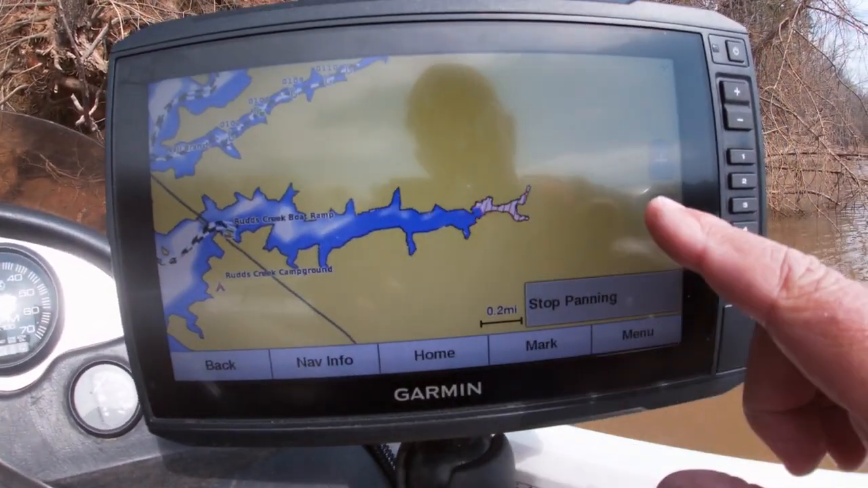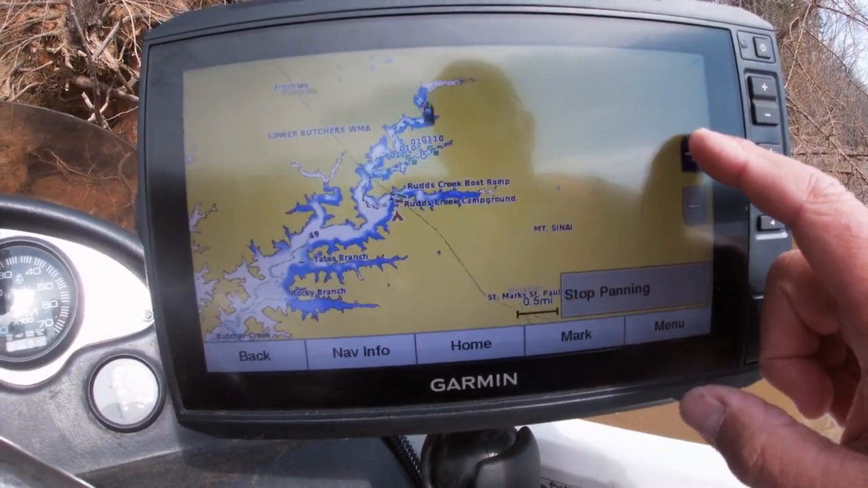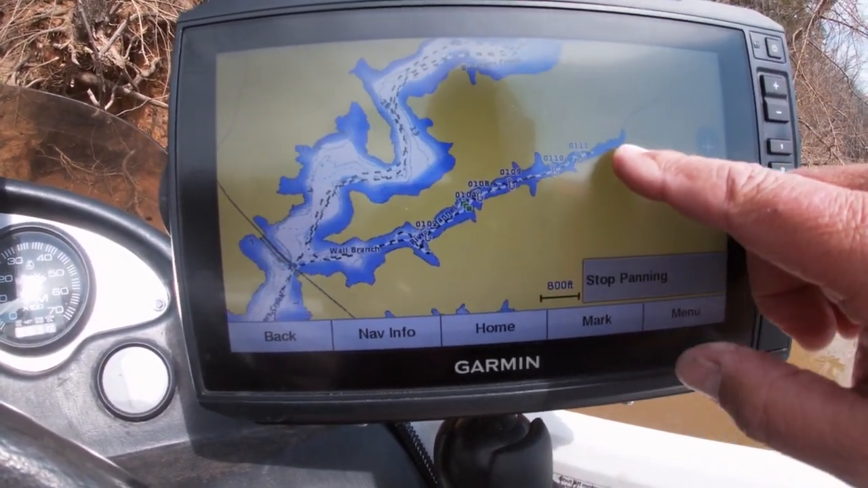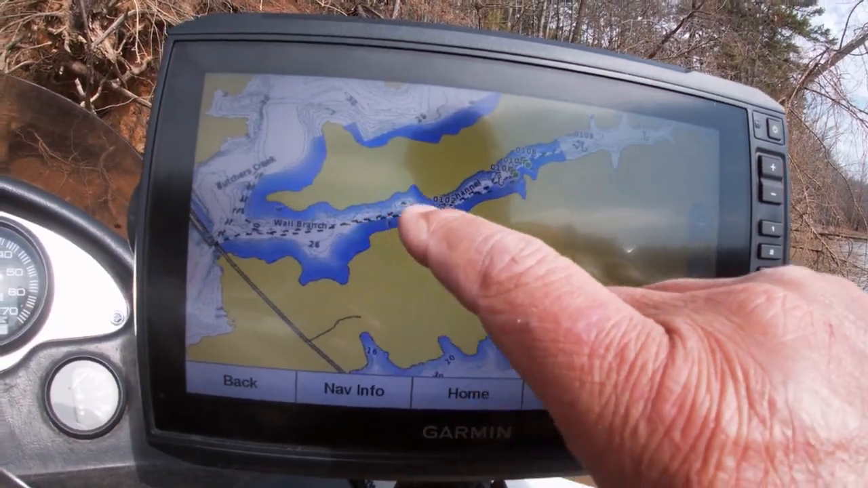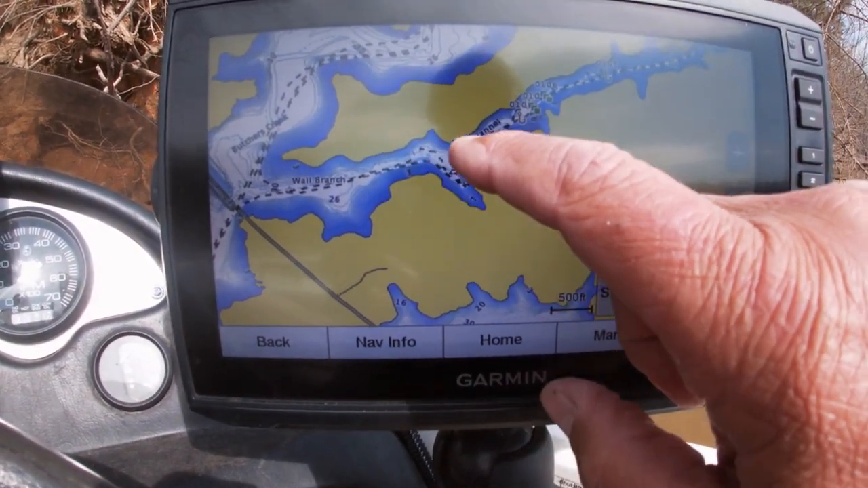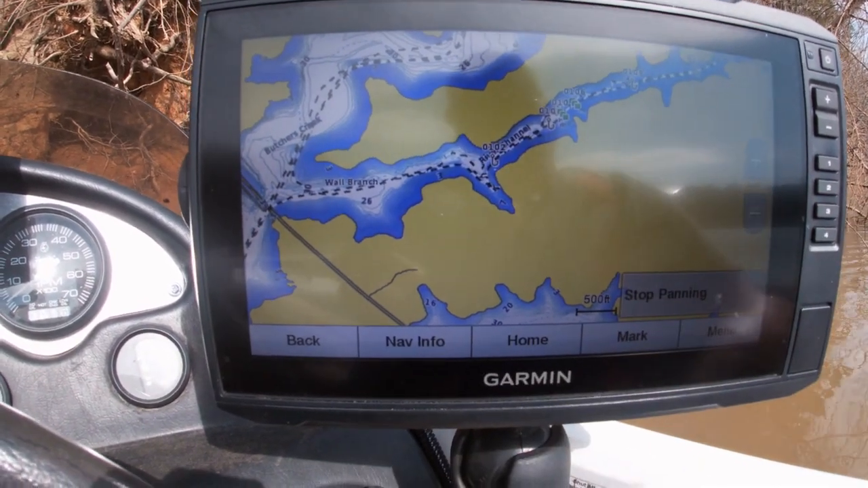Now, I haven't been up here and marked any fish. I'm assuming that there's probably still two patterns to fish, and I'll show you some of these patterns. I know that on these deep drop-offs along the mouths of these little coves, you've got a lot of fish staged out here waiting to move up in these coves.